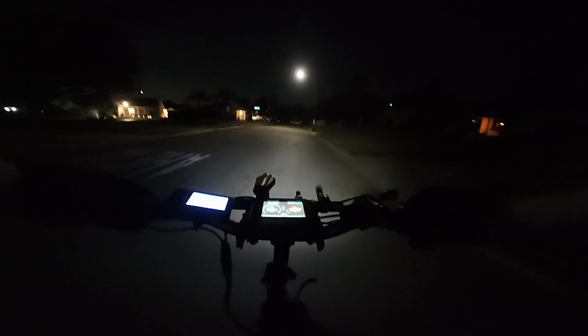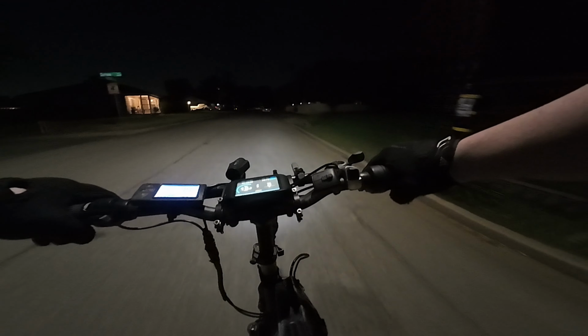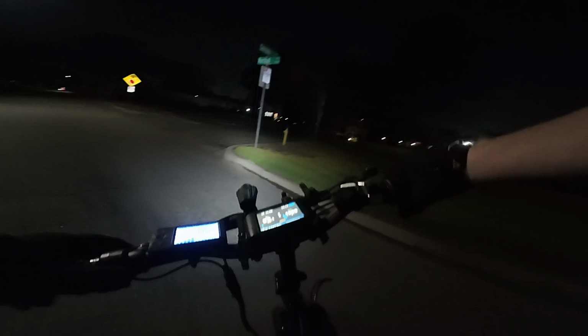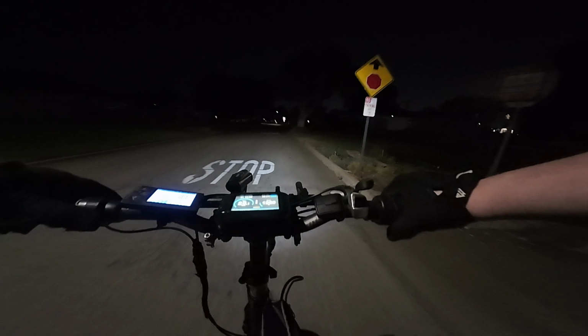Ooh, ow. See, I can't see anything. I just ran over a sunken little bit of a divot there. I'm going to turn around right here. I wasn't planning on going this far. I'm getting ahead of myself because I'm talking on the camera. Even that street light's really bright to me right now. So yeah, let's go back.